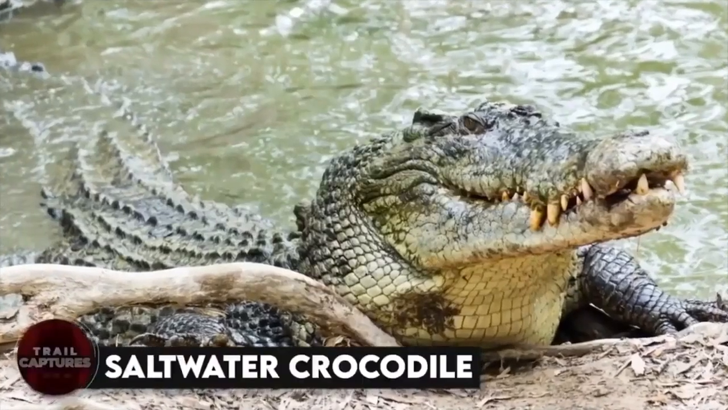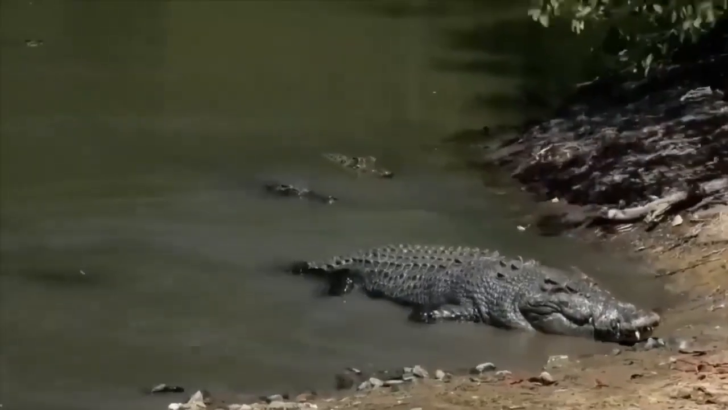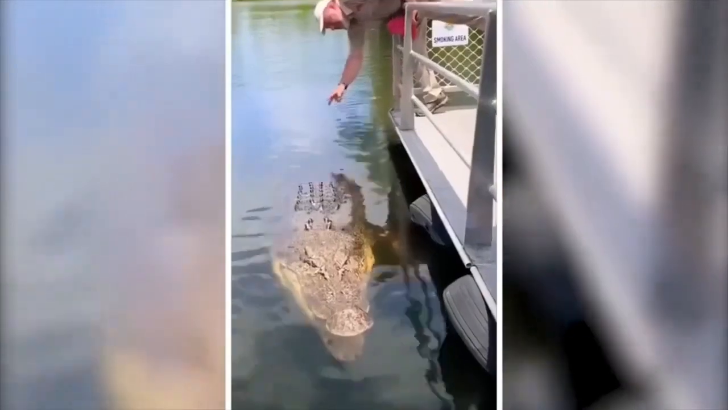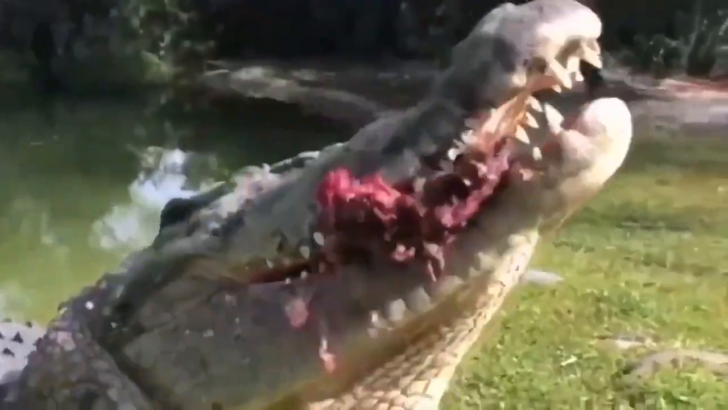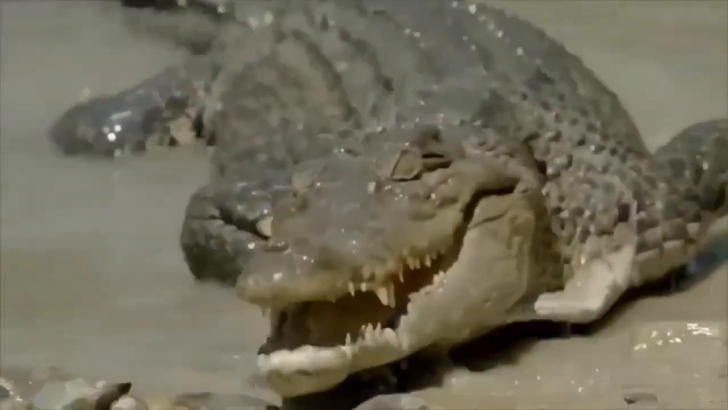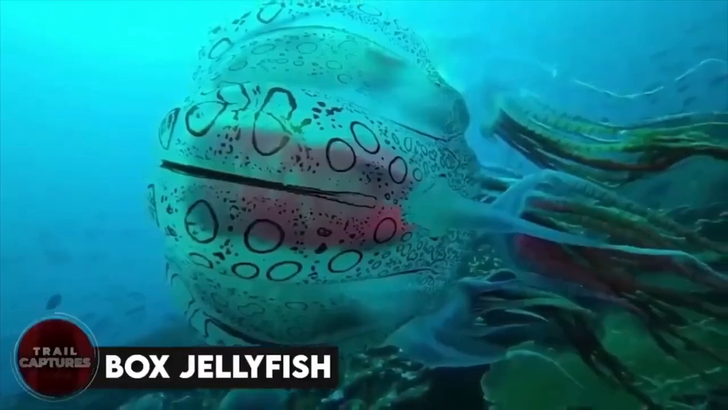Saltwater crocodile. Alright folks, let's talk about one of the most rebel reptiles out there, the saltwater crocodile. This monster can grow up to a whopping 23 feet long and weigh over a ton. I mean, that's like having a car-sized croc swimming around in the water. And let's not forget those jaws. They're so strong they can literally crush bones and even metal. So if you're ever in the presence of a saltwater croc, just remember to keep your distance and give them the respect they deserve.